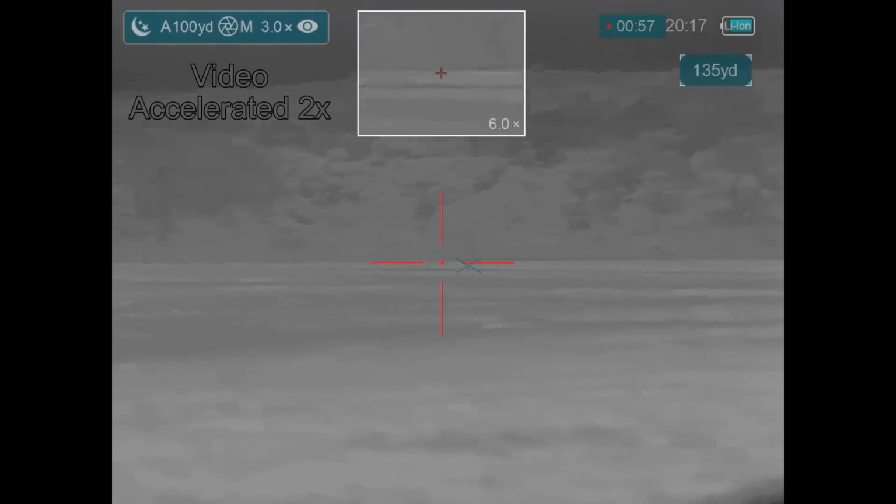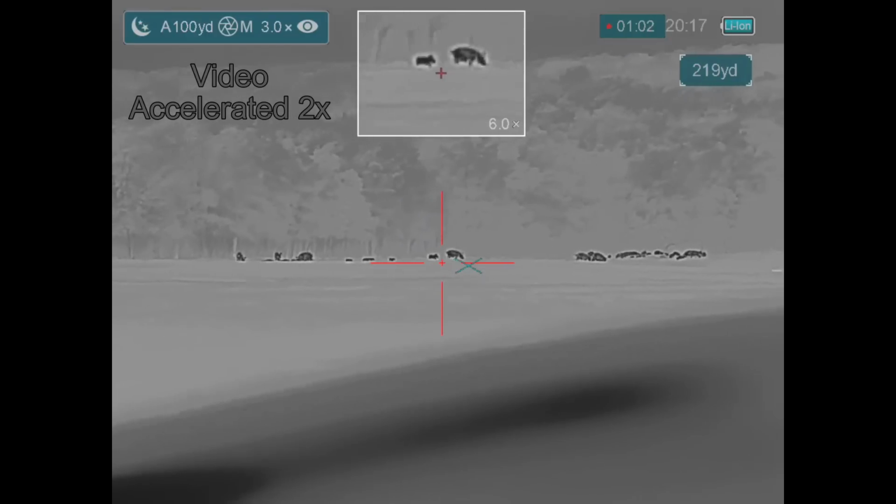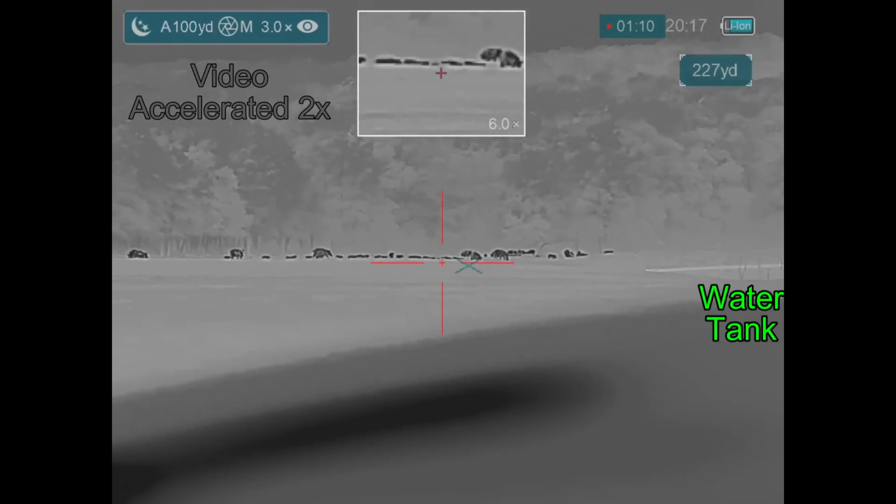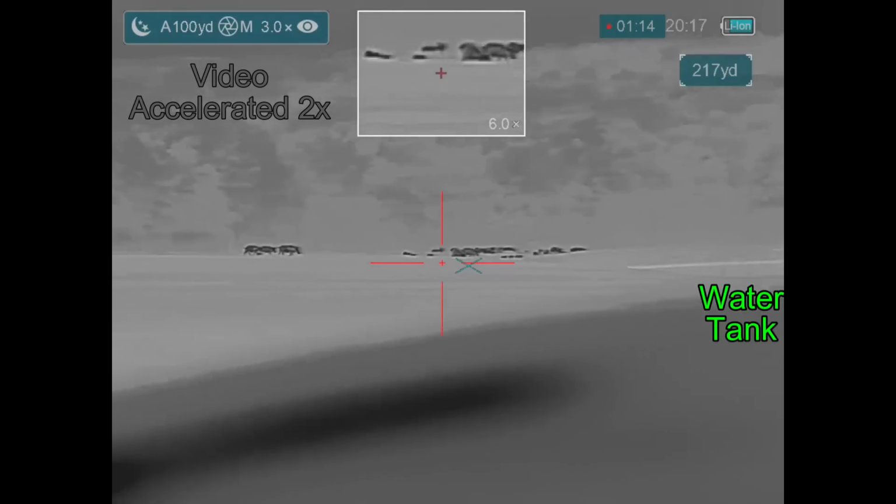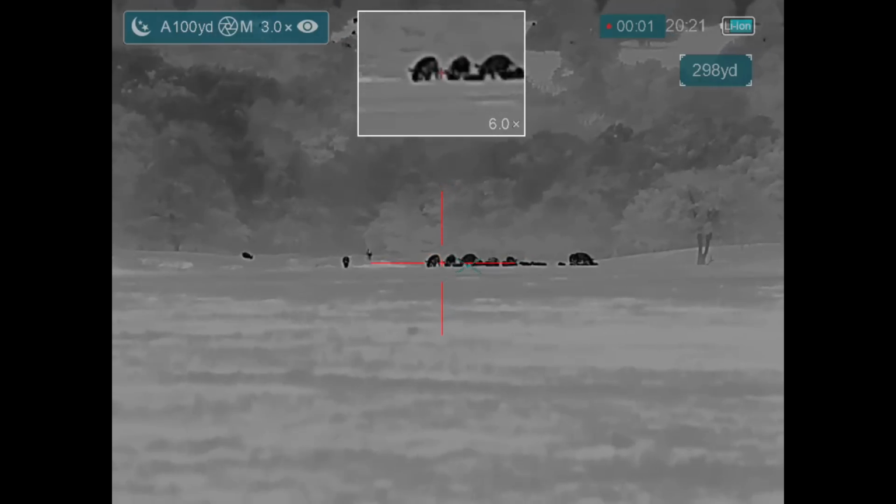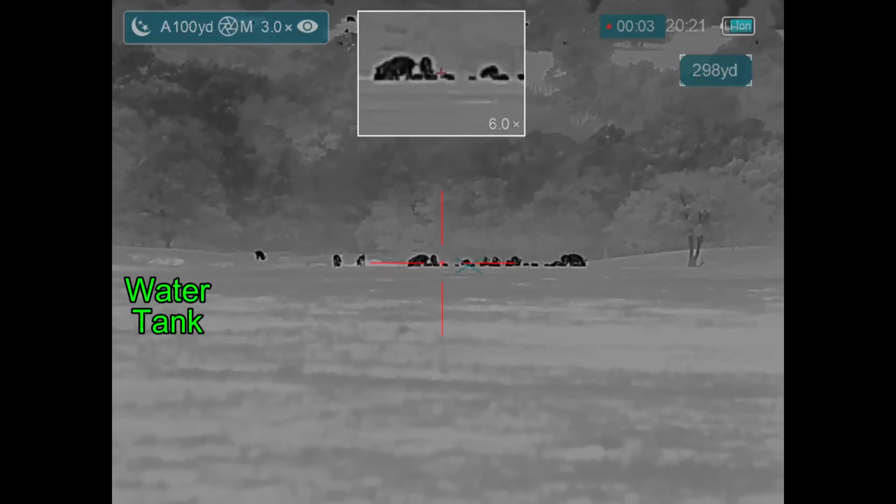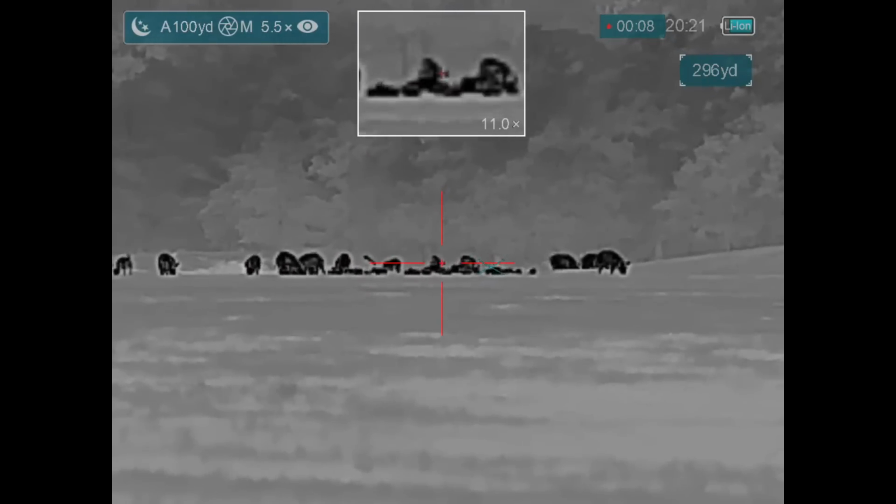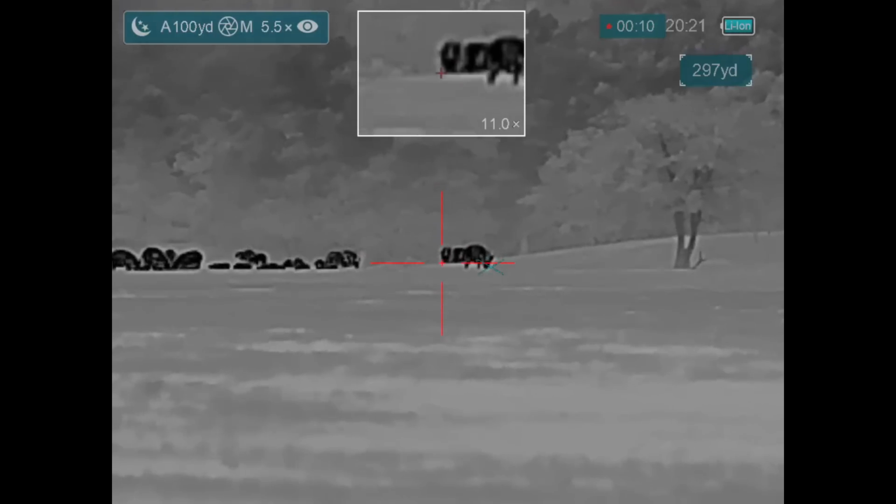Look ahead, there's no cattle in the foreground. I'm thinking I'm going to be marching out and taking a shot on the hogs as they come into the rooting area. But instead, they start heading off to the right to this water tank. So I think they're going to get a drink of water. Not really. They bypass the water tank. And if I'm not careful, they're going to be moving into a downwind position from me, and I don't want that.